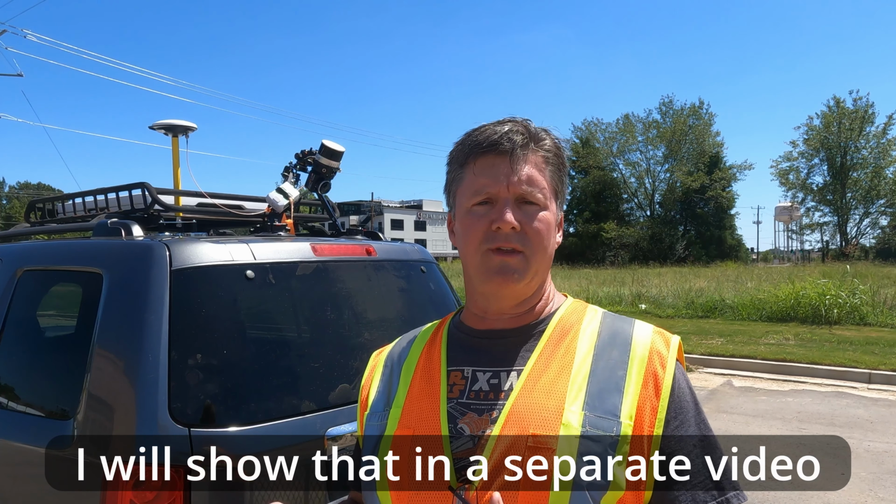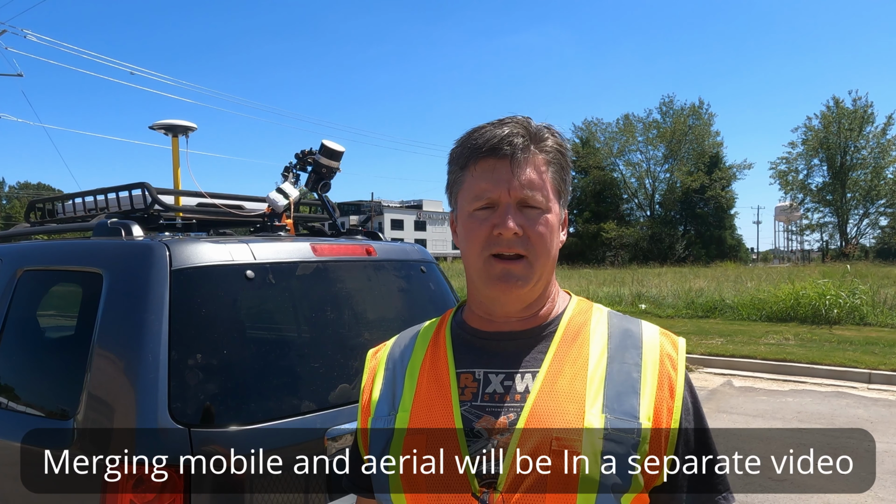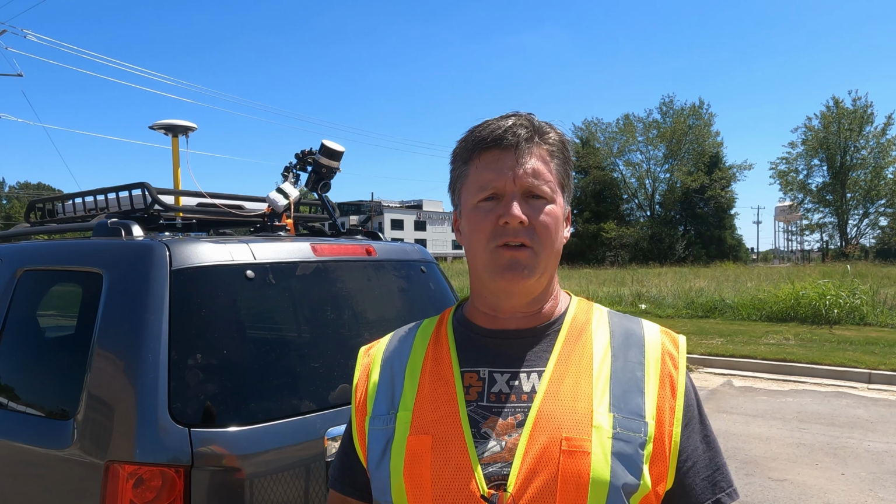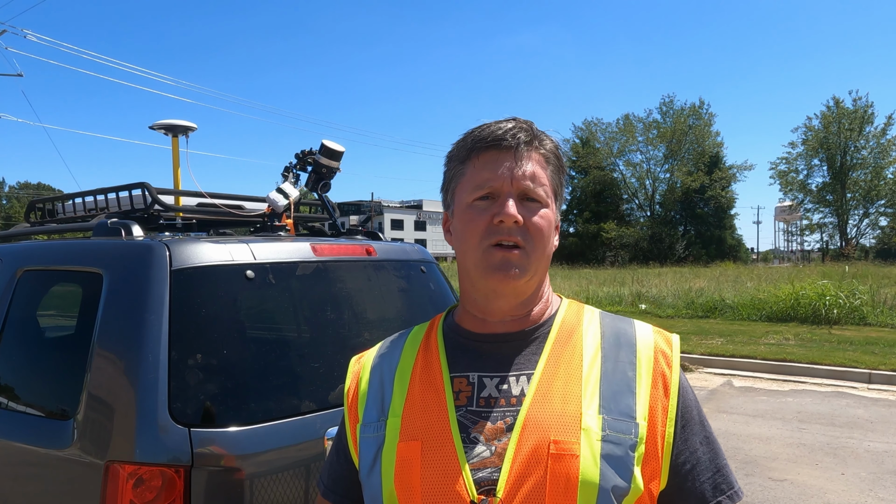So I'll walk you through that, and then we're going to go through the processing, and then I'll show you how I merge the mobile mapping LiDAR with the aerial LiDAR and make sure that everything is matched up vertically and horizontally, and that we have a good data set and we're ready to send it on to the client. So I hope this is helpful.